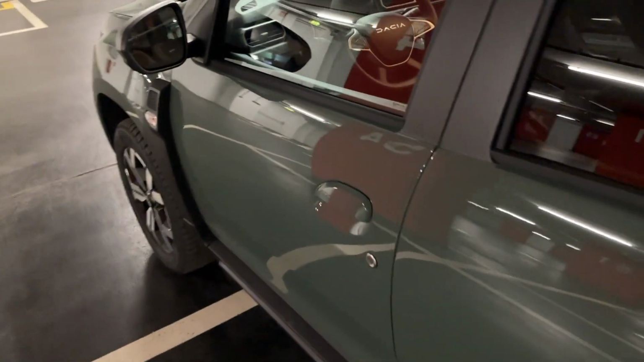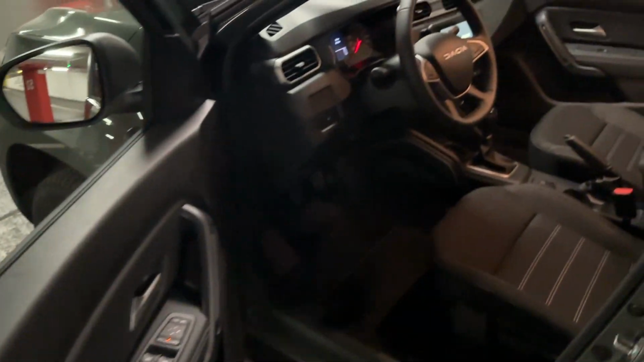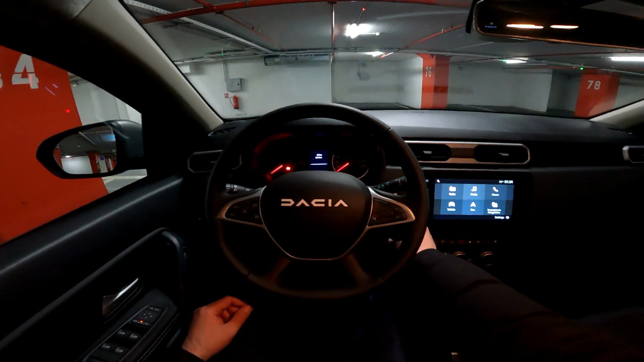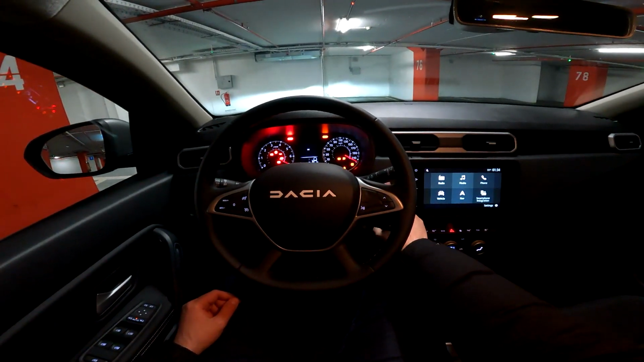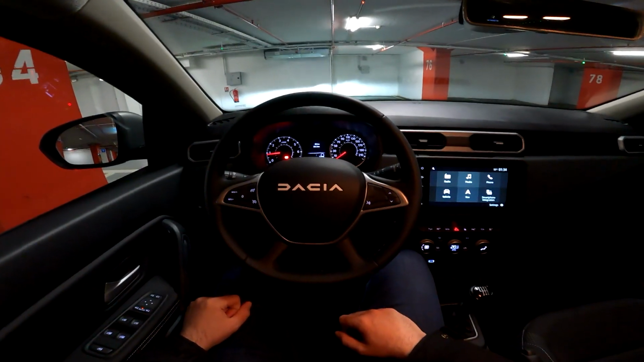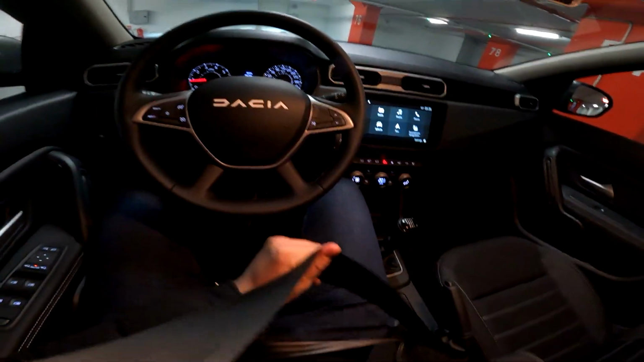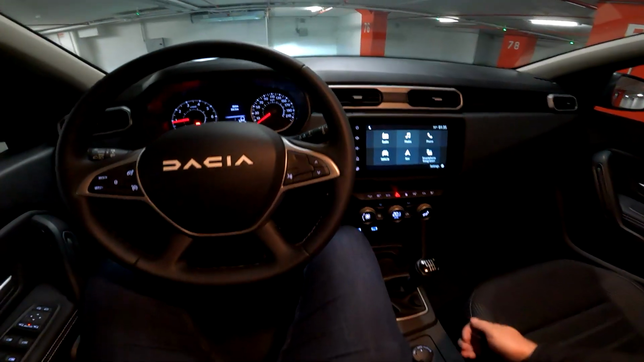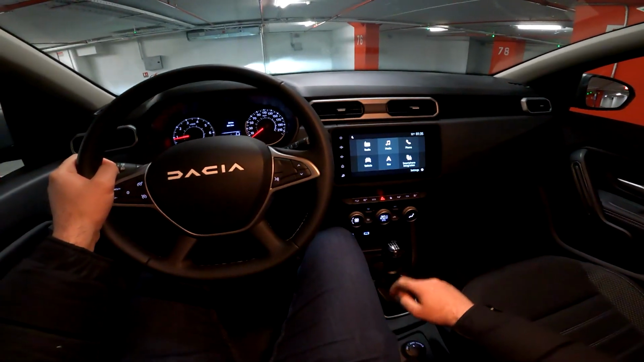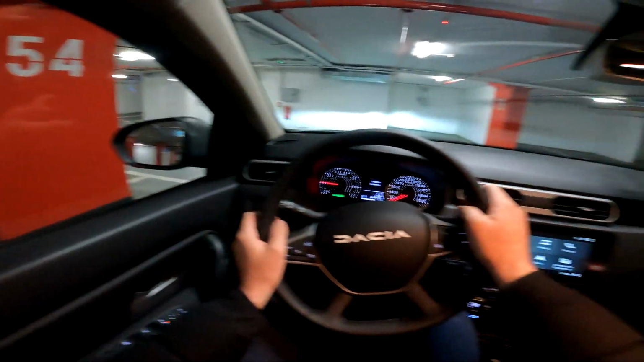I want to hear your thoughts on the exterior design and how do you like this color. But now let's see this from driver's perspective. Alright then, this is the view in front of the driver. Let's start the car by pressing this button. The dials go up and back, and yeah, well, let's put the seatbelt on, and we are actually ready to start the drive itself. 6-speed manual on this one, so let's go.